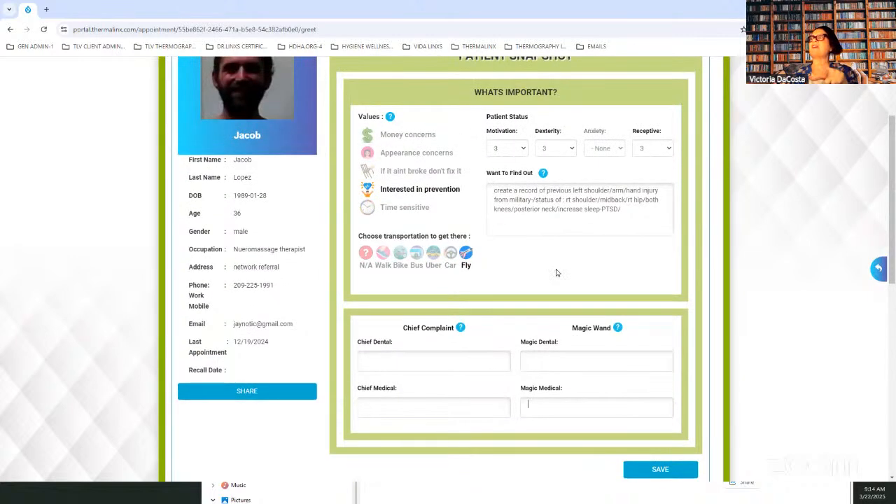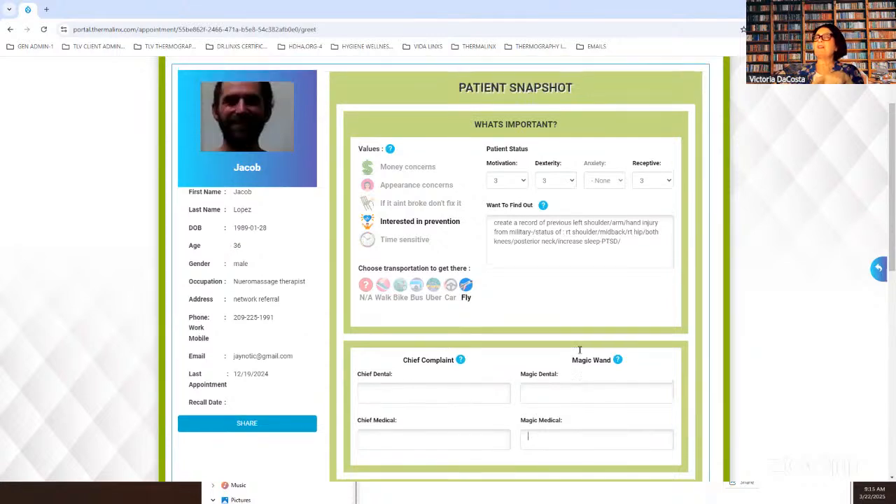Because you're going to have higher compliance. When I go down that slippery road of "this is what we saw and this is what you have to have," they'll be compliant for a little while, but then they're not going to be compliant the entire treatment because they're not getting the results. You give them the results after what they want.